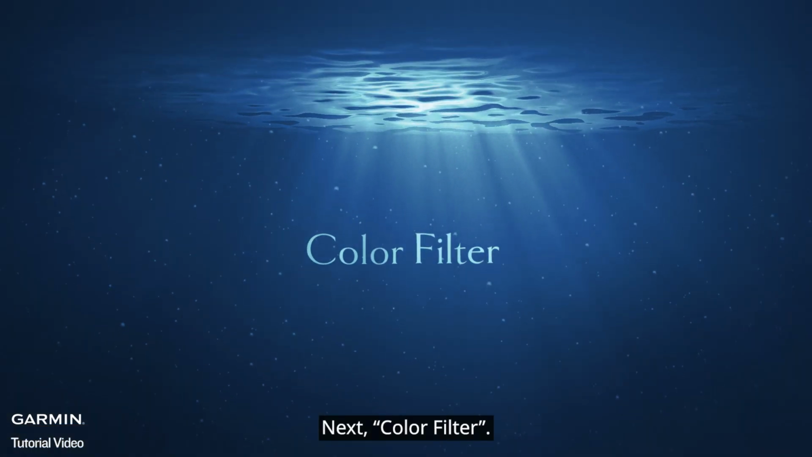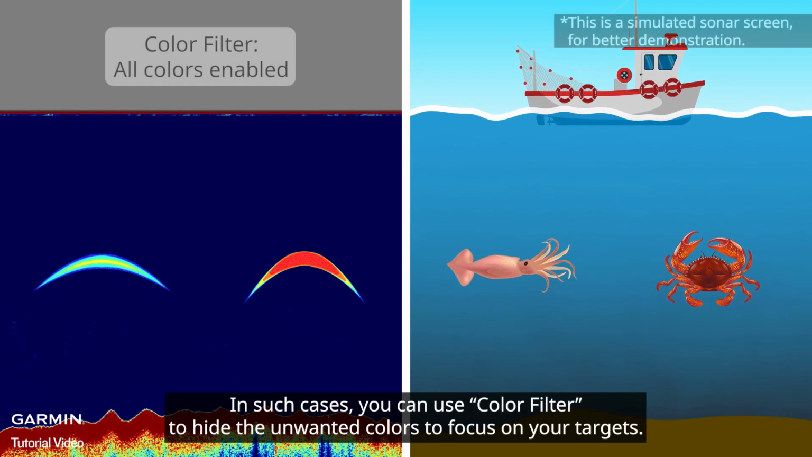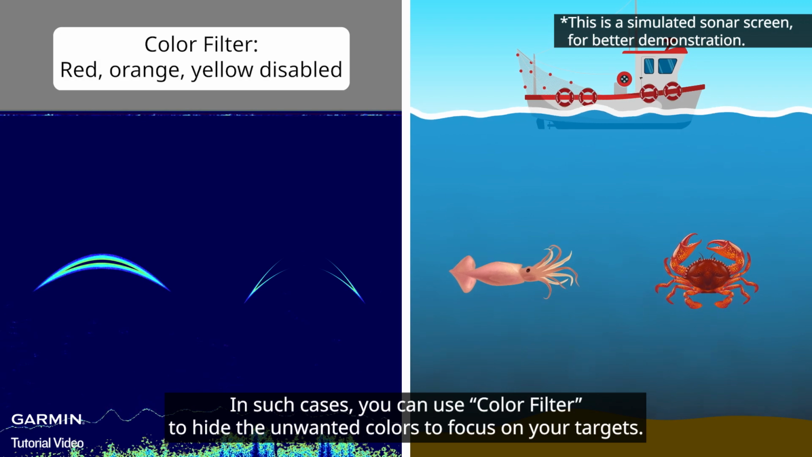Next, color filter. Echoes from different objects may be displayed in different colors. In such cases, you can use color filter to hide the unwanted colors to focus on your targets.